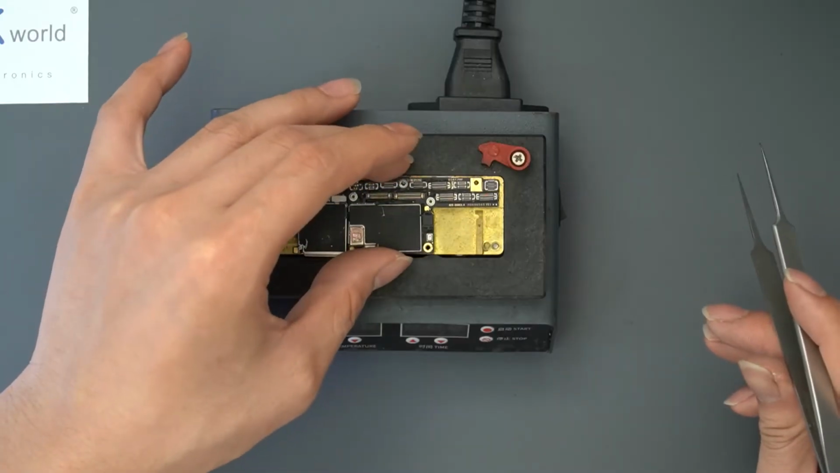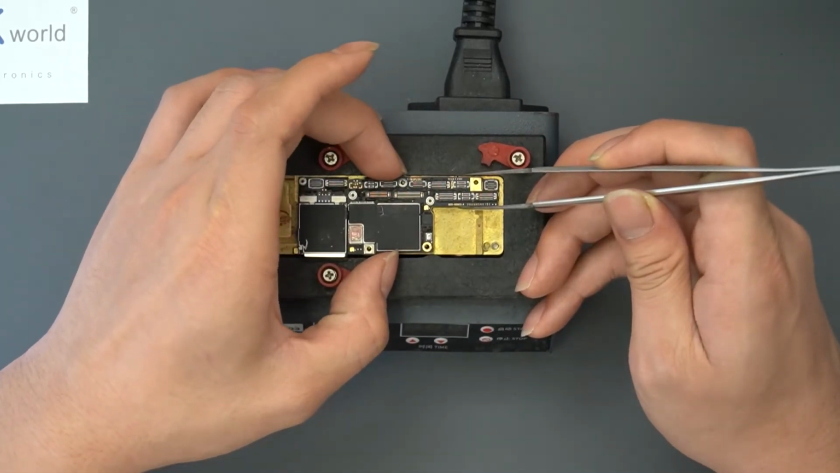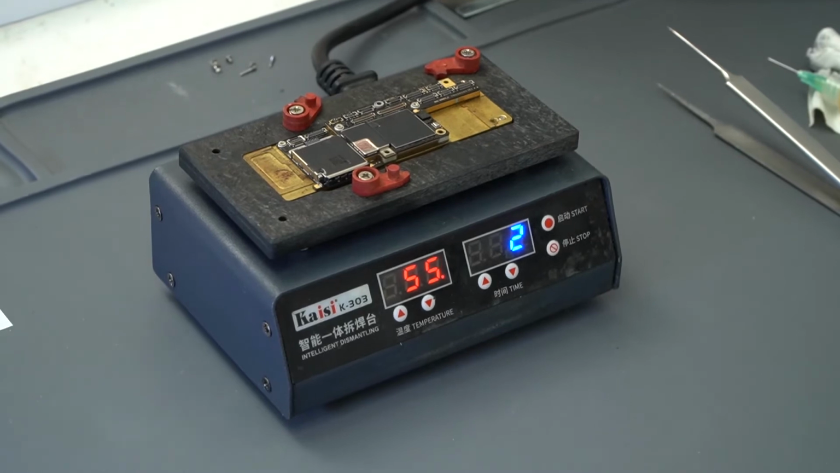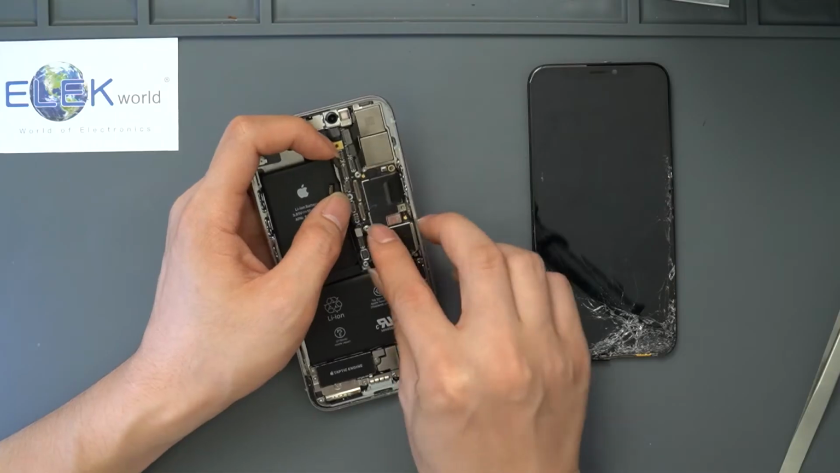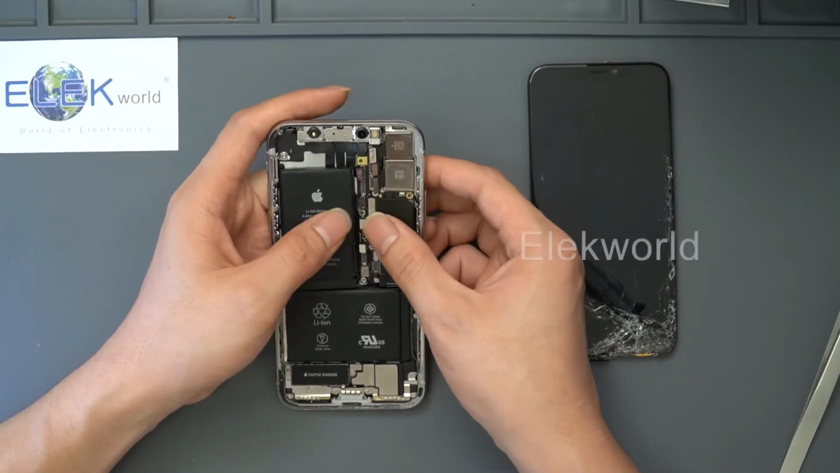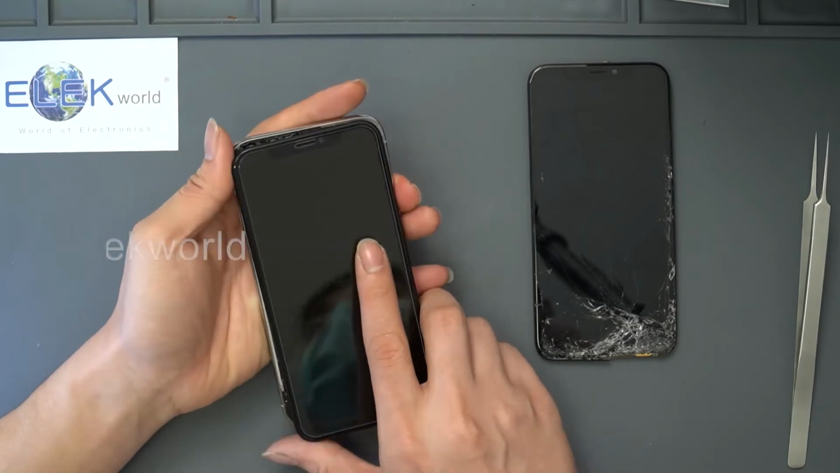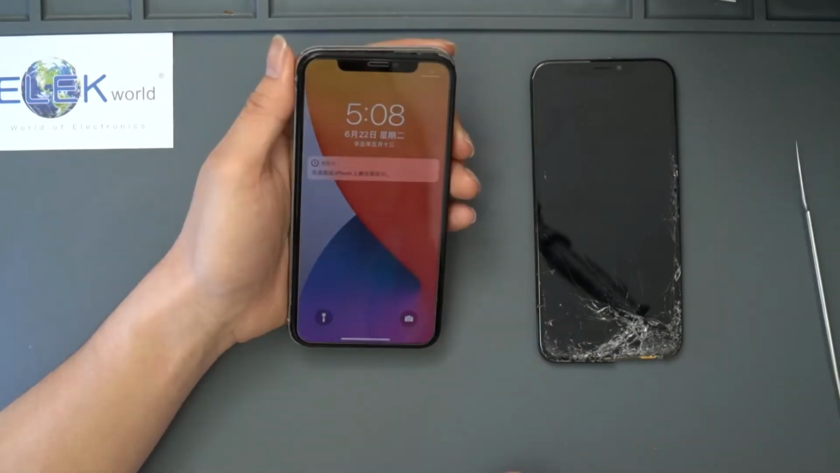Put the two-layer motherboard on the desoldering station. Heat them up for 2 minutes so that they can be joined again. And then let's install the motherboard back into the housing. We replace it with a new screen with film for the iPhone 10. Now it's turned on successfully.